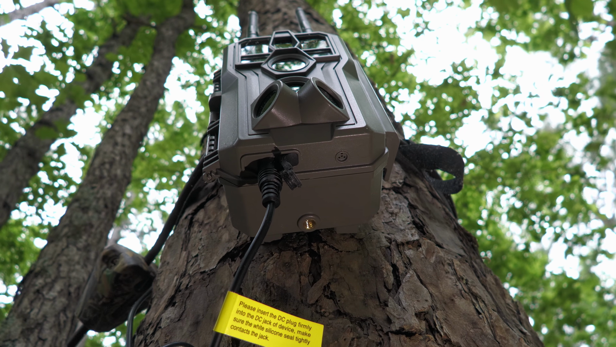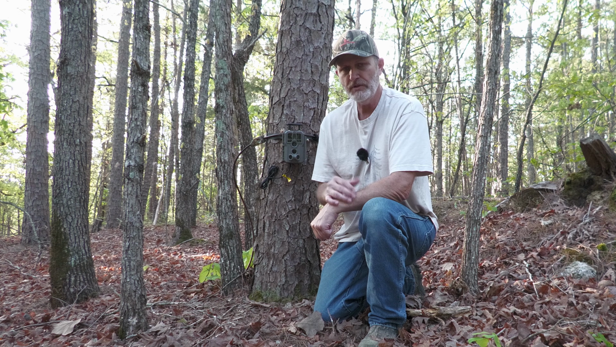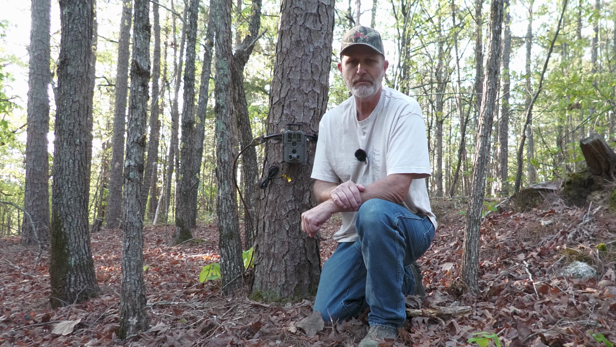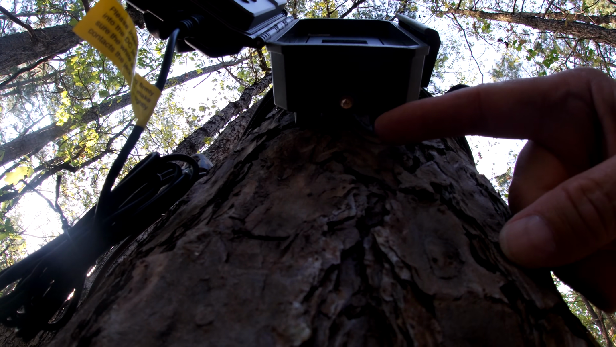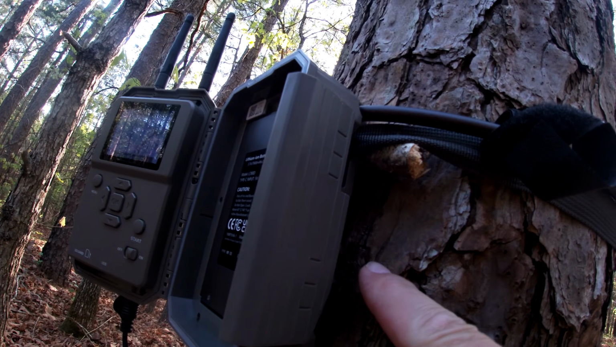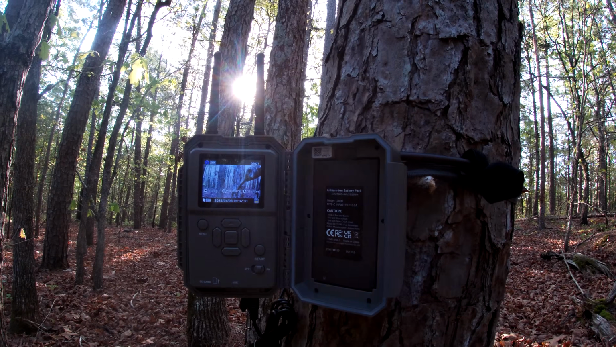On the very bottom is a power receptacle for the solar panel to keep your battery charged year-round. Or if you'd like to power this camera directly from the electrical grid, they do sell a 12-volt power adapter on the Gardepro website. On the bottom down here, you'll notice the 1/4 20 threads, as well as on the back side of the camera, there's another one. This is for mounting the camera on a tripod or some other type of mount.